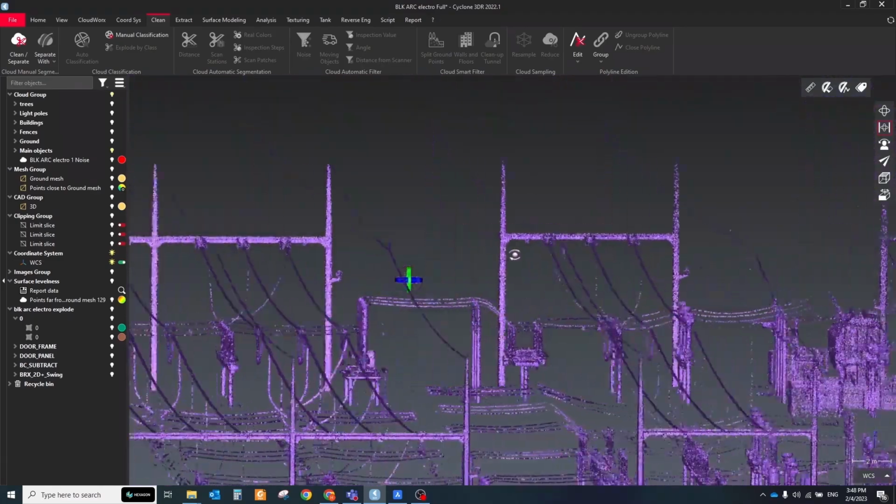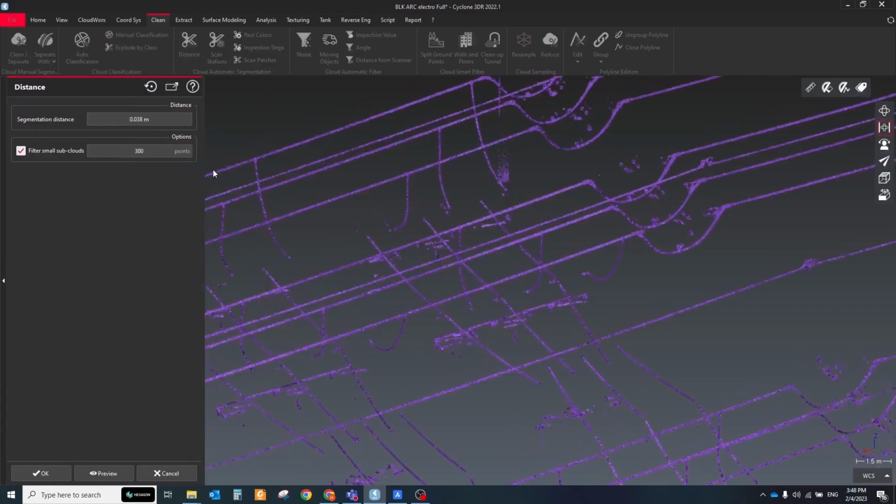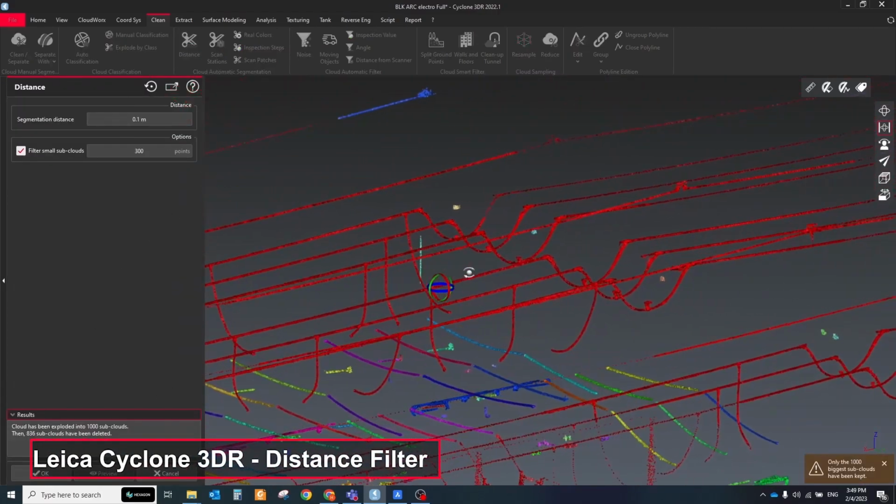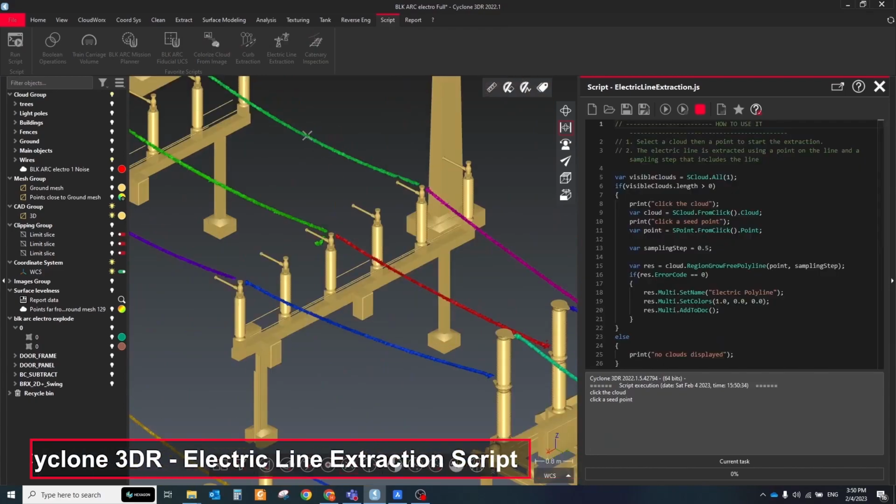First, the points that are close to the model, and second, the points that are farther than the defined range. To split all wires into different segments, use the distance filter. I also demonstrated this tool many times in my previous tutorials. Next, apply the electric line extraction script to each segment.